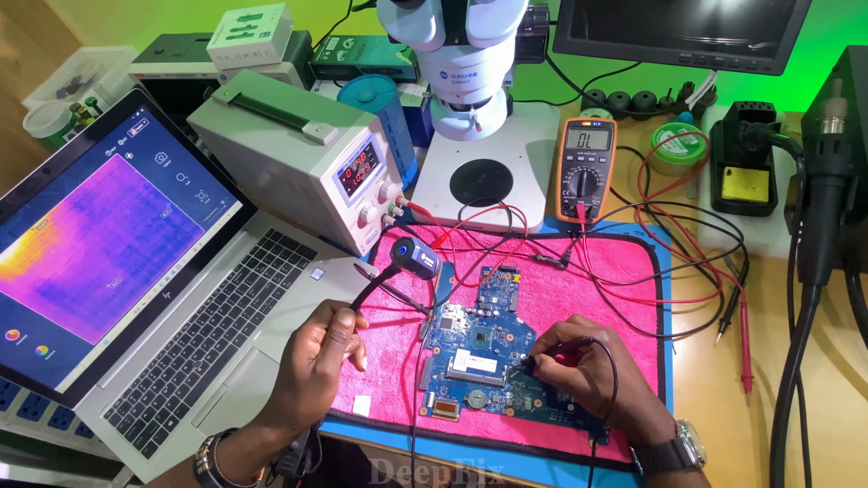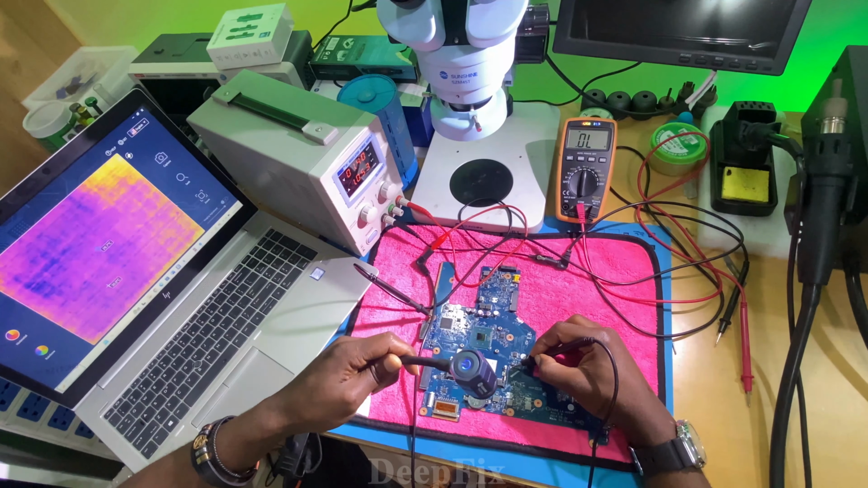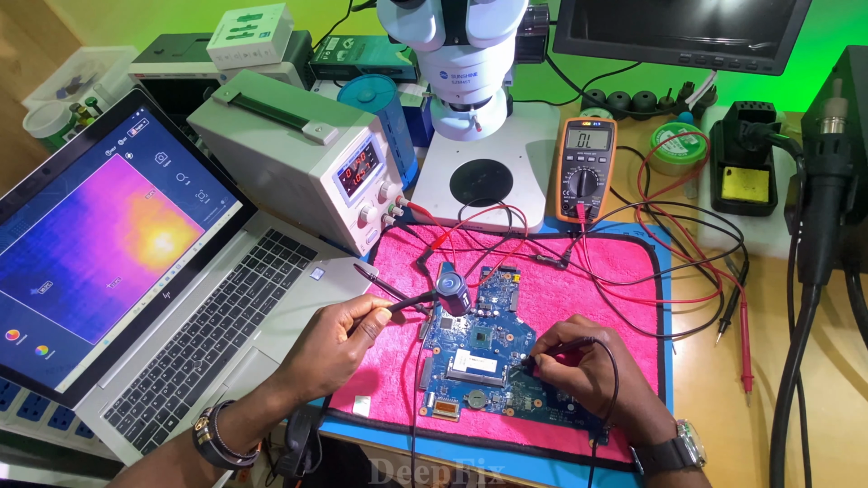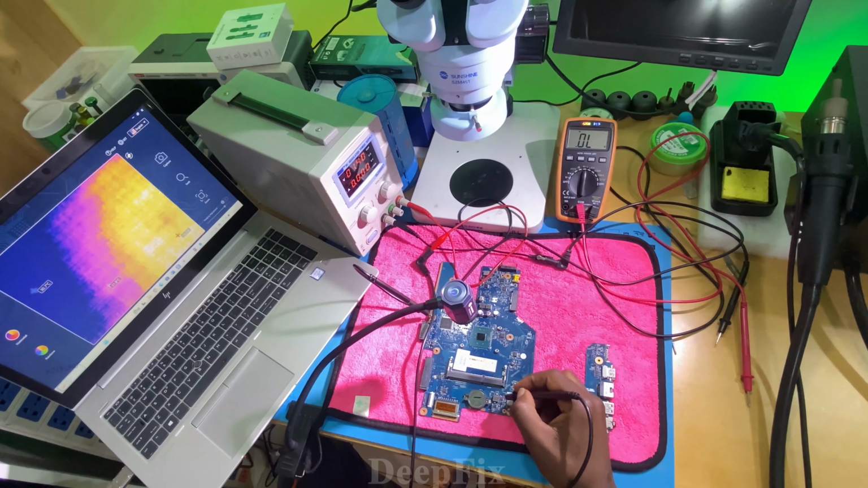When you move around, there is no other thing which is getting hot. Apart from the CPU, nothing else is getting hot. Only the CPU. Also, I may use this coil.